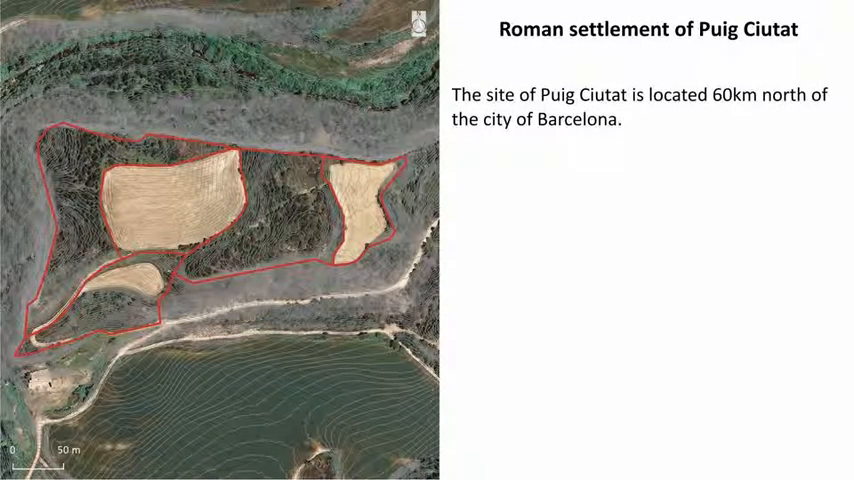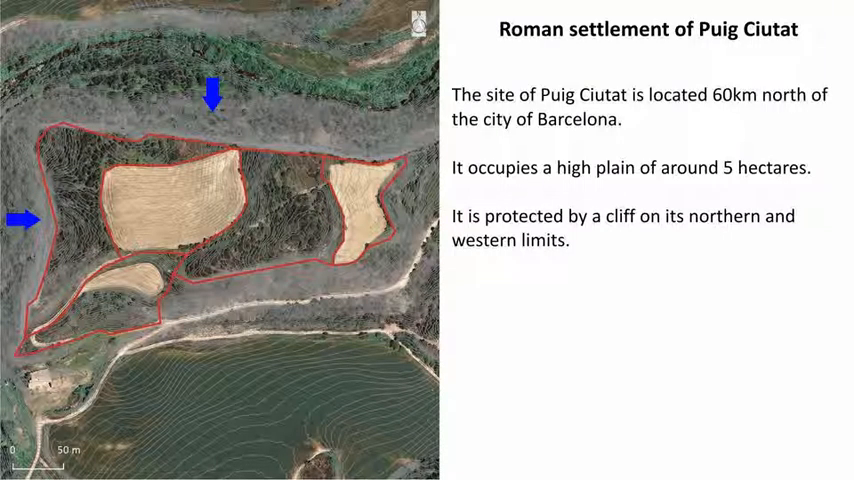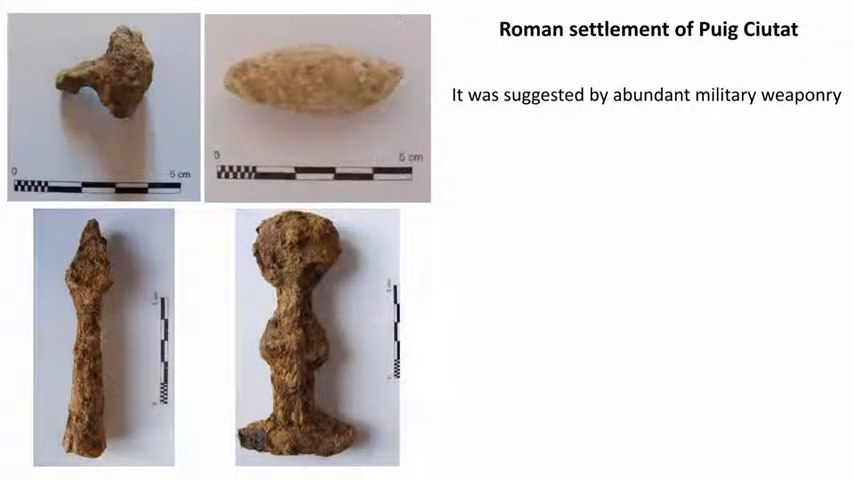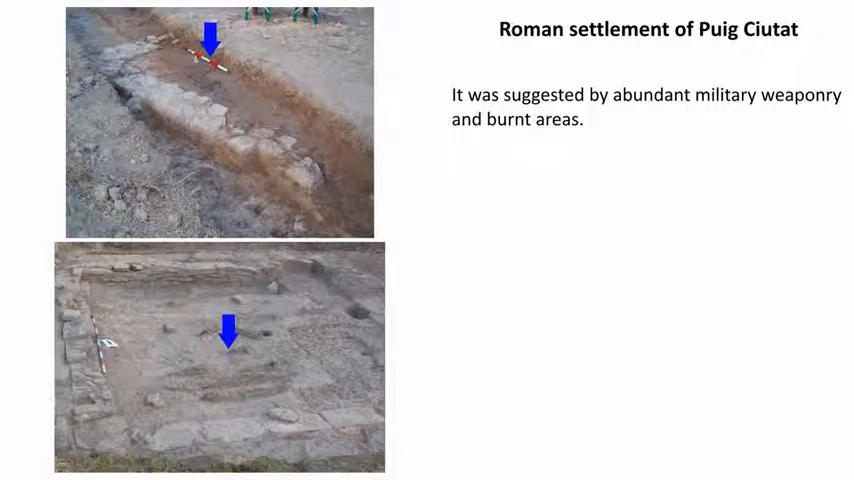Part 1. Objectives. The Roman settlement of Puig Ciutat is located 60 km north of the city of Barcelona. It occupies a high plain of around 5 hectares. It is protected by a cliff on its northern and western limits. The first excavations indicated a possible violent destruction of the site. It was suggested by abundant military weaponry and burnt areas.